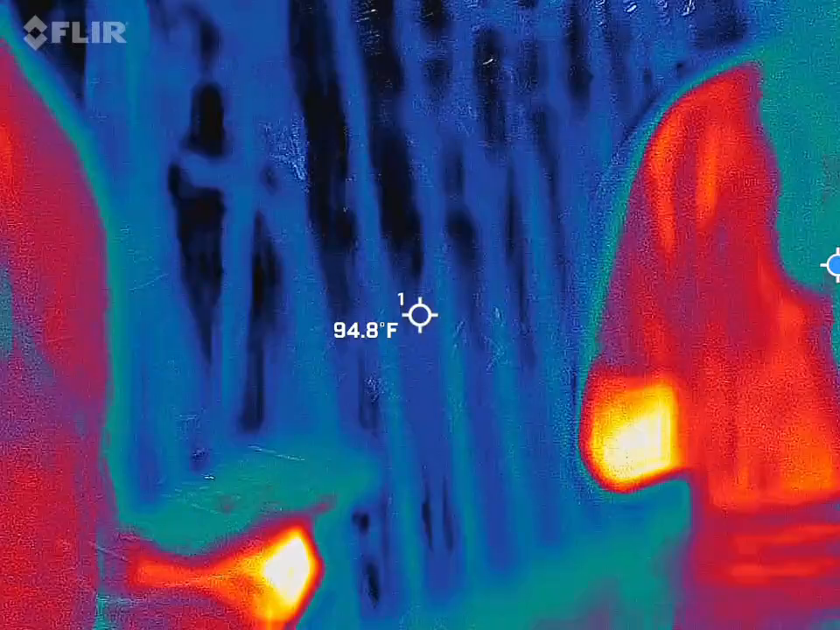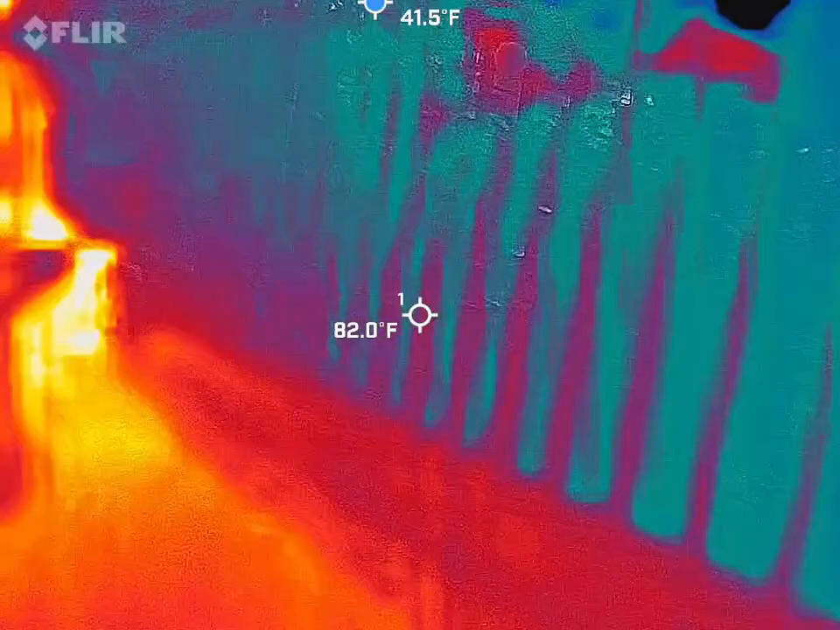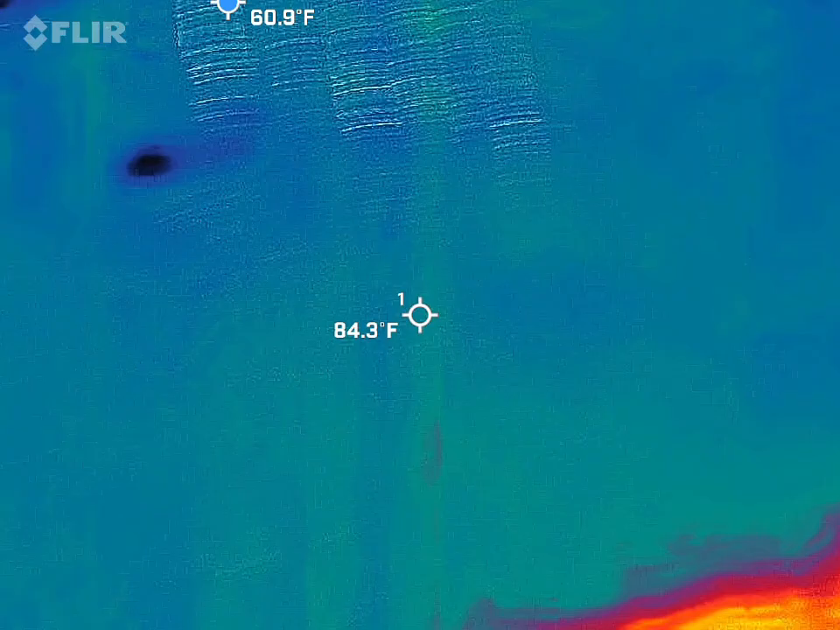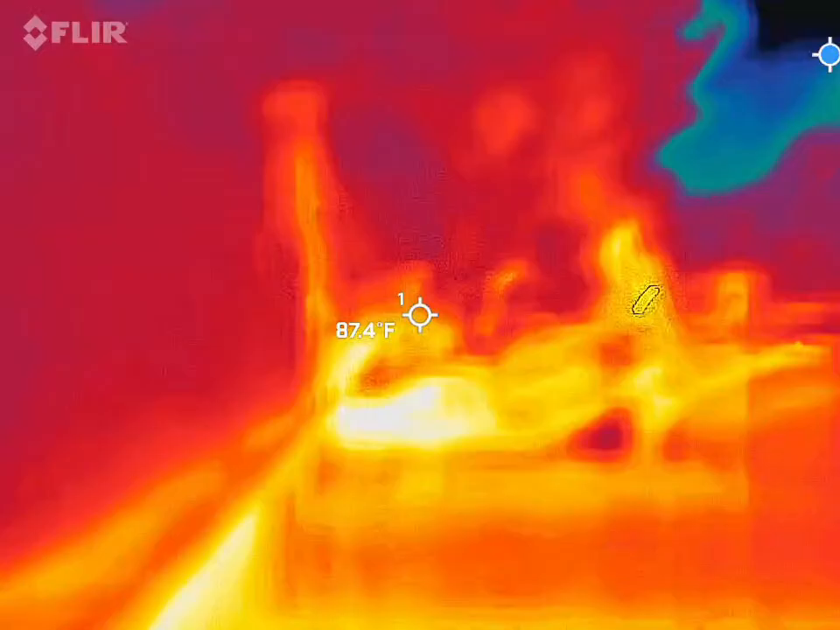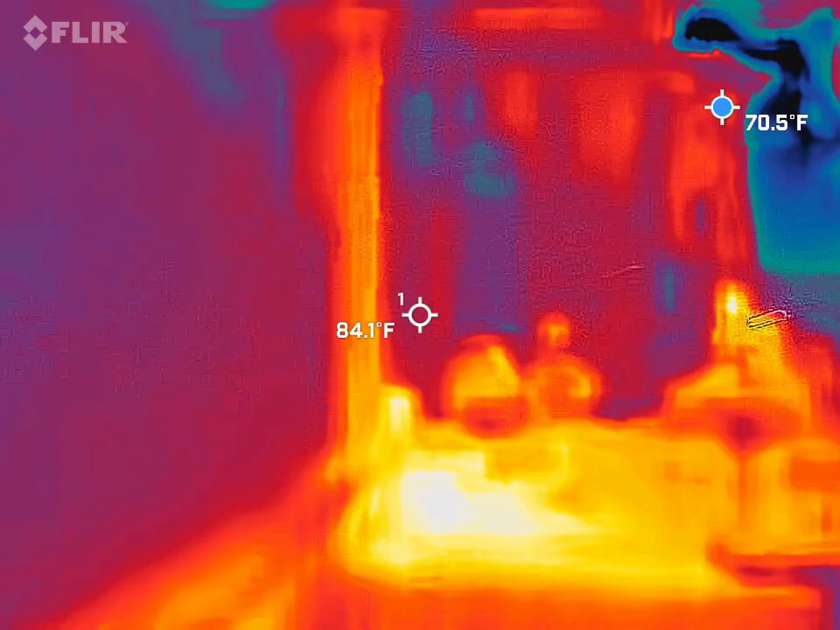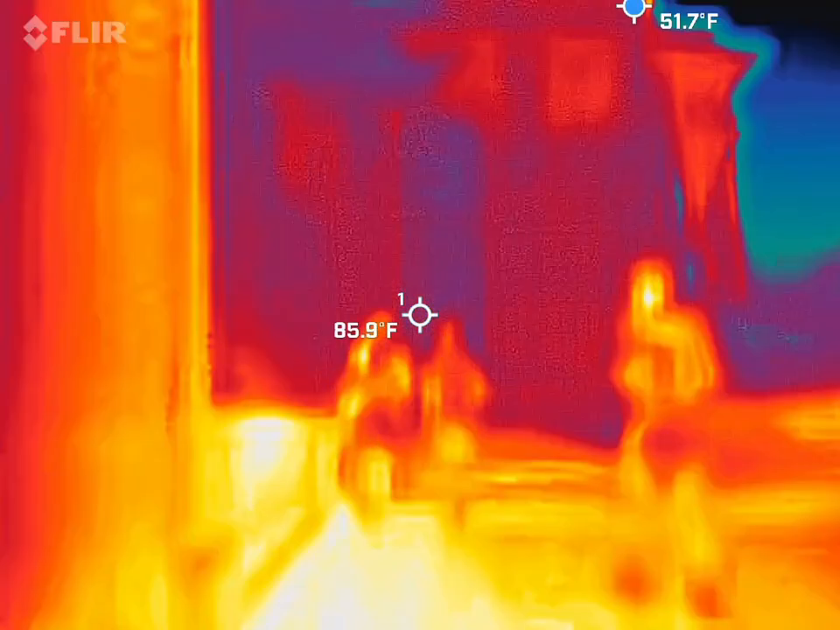I like this tree though. Look what they did with the column to hold the branch up. No. They've been talking about those things since the beginning. Yeah, let's get you one unit.